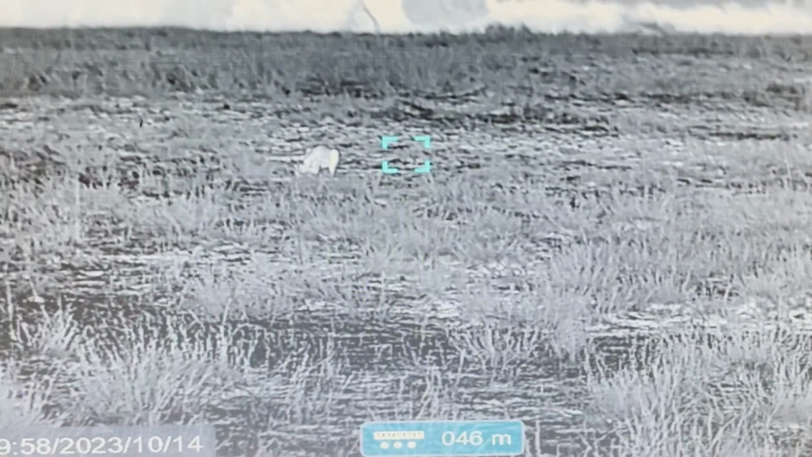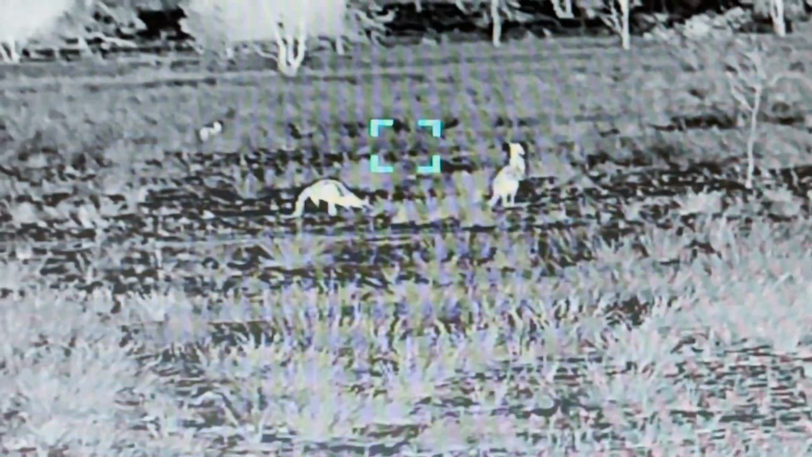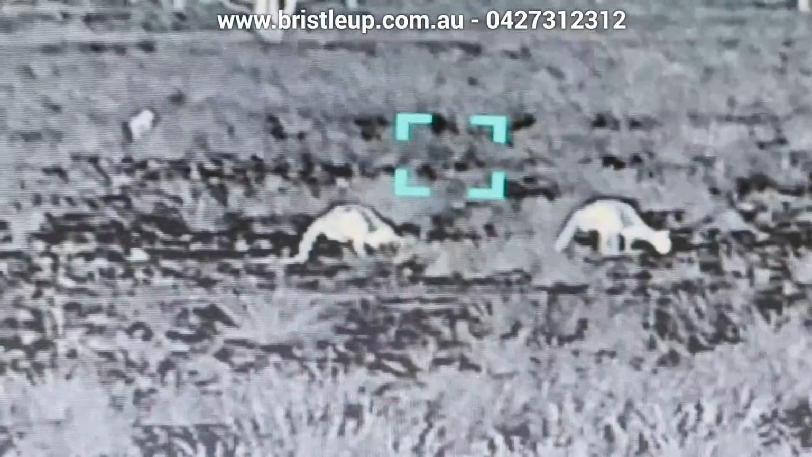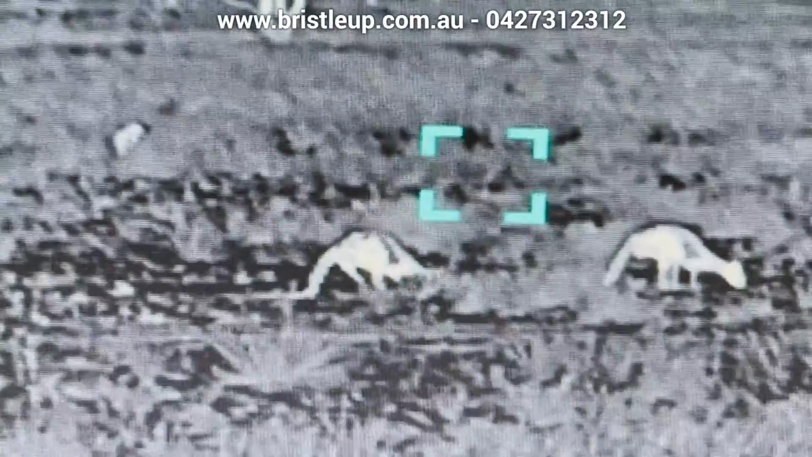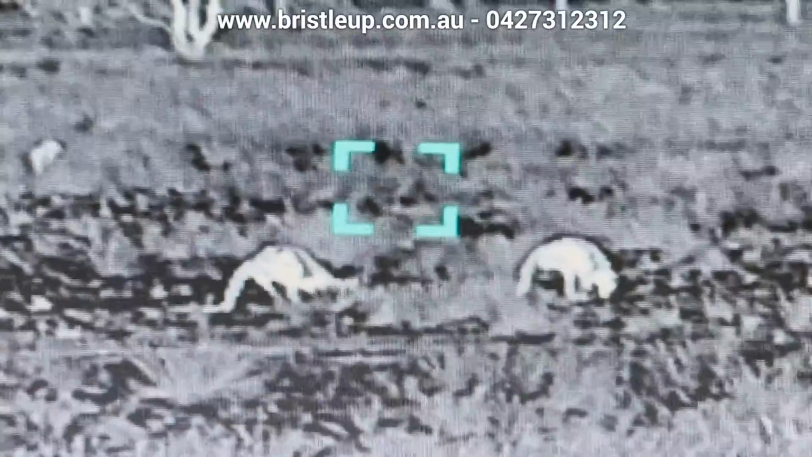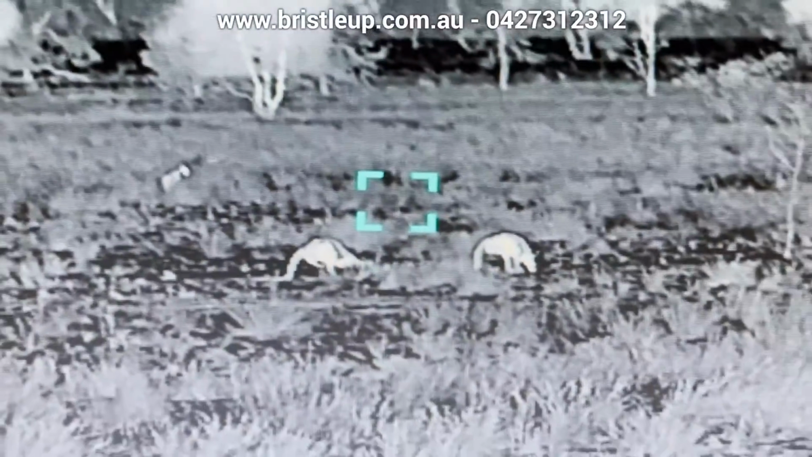Look at the detail in the grass and everything. Look at this roo chilling out. Here we have some kangaroos at about 100 meters. I'm pretty sure it's a buck chasing a doe. And we've got a roo out the back there too. Yeah, I'm pretty sure it's a buck. I don't know if you can tell. I don't know what's giving it away, but pretty sure it's a buck. What do you guys reckon? Is it a buck chasing a doe?